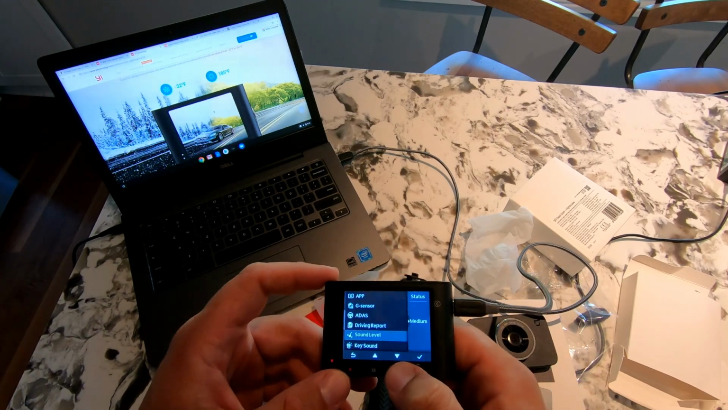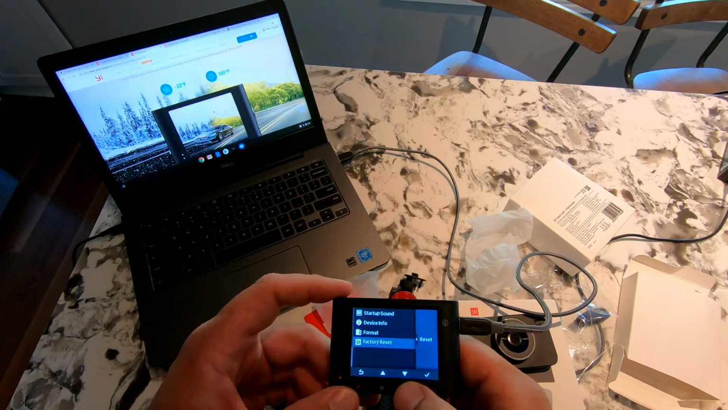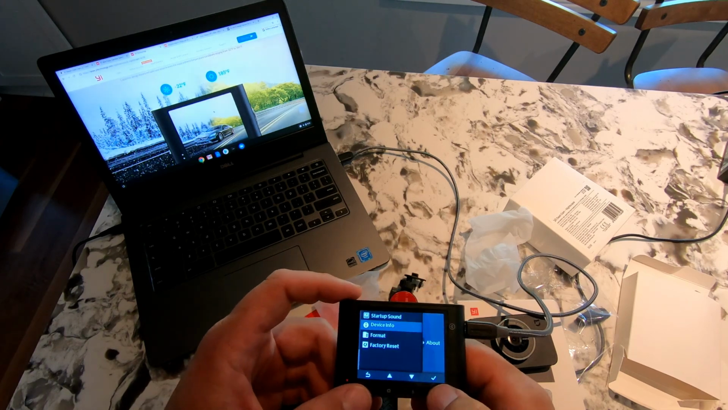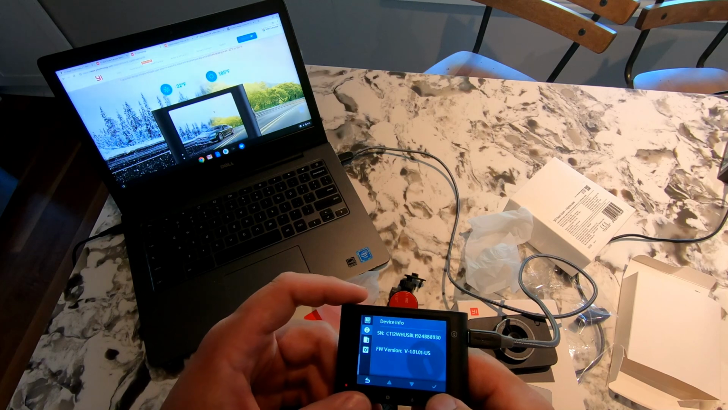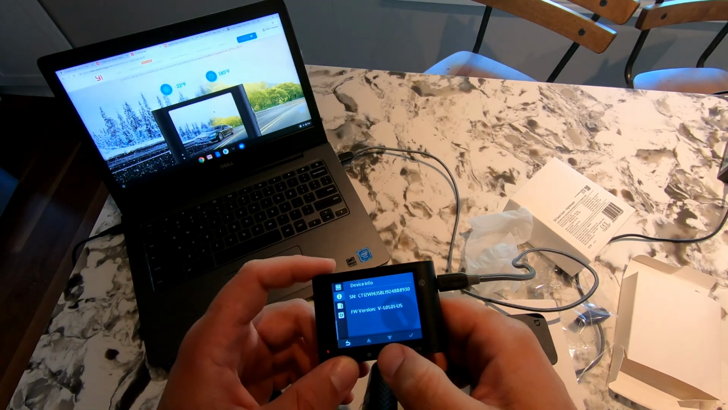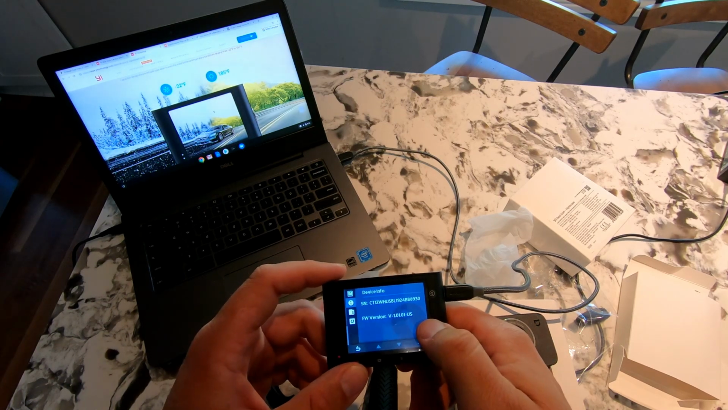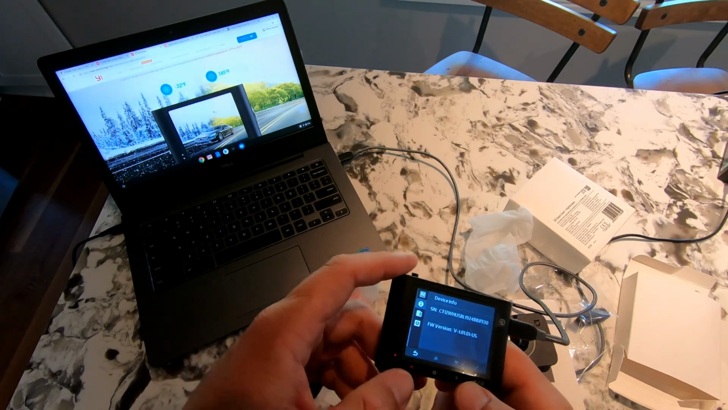Driving reports, sound levels, key sound, startup sound, device info, format, and factory reset. I'm going to see what version ships. Version 1.01.01 for the firmware. For the firmware version that's currently out, I have no idea. I'd have to check that out in the app and see if there is an update.